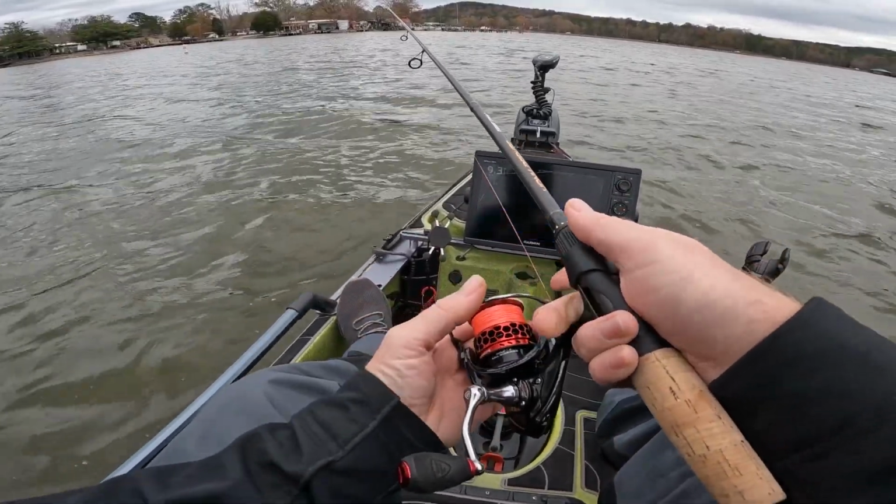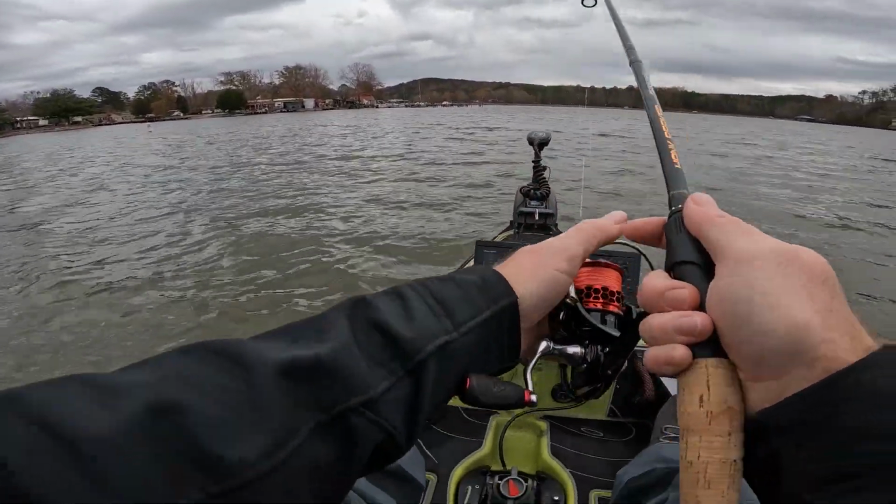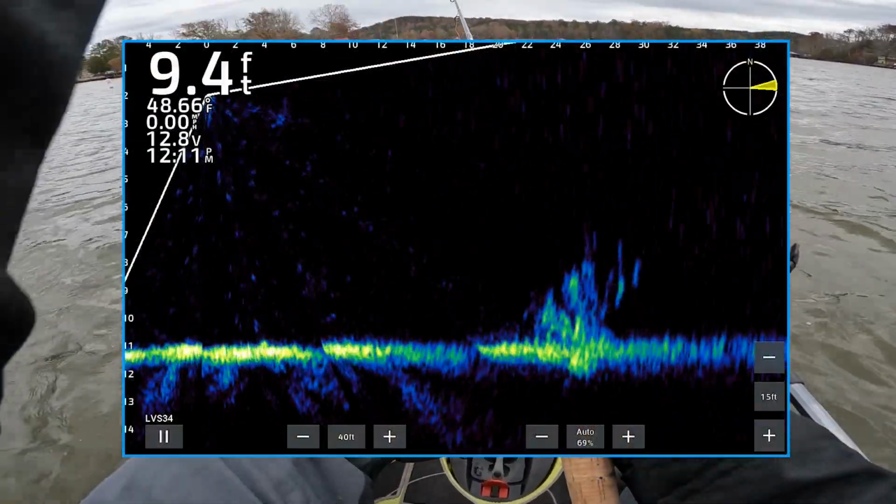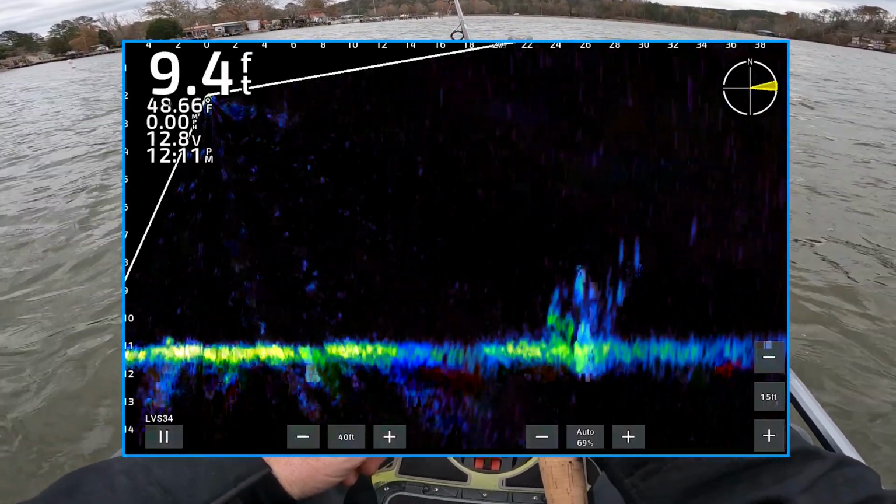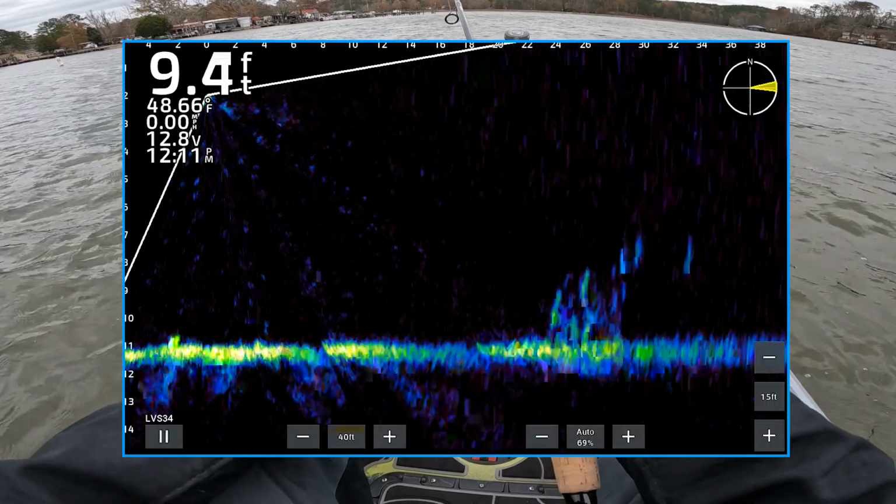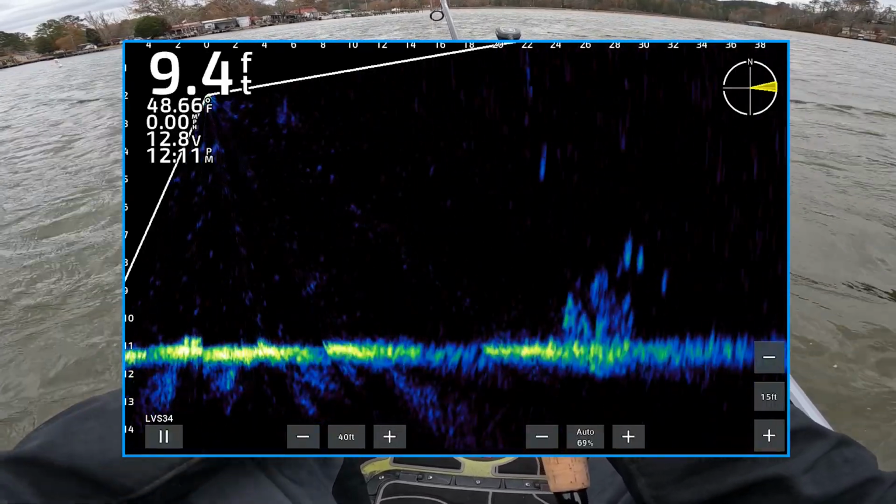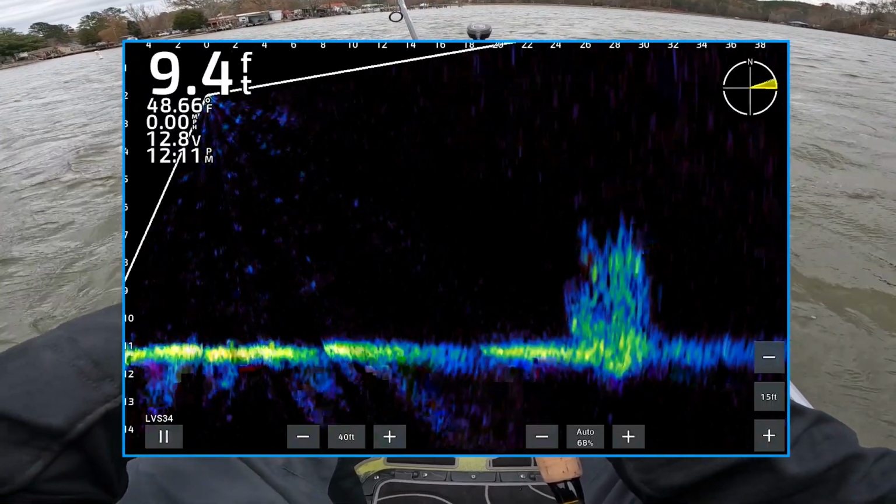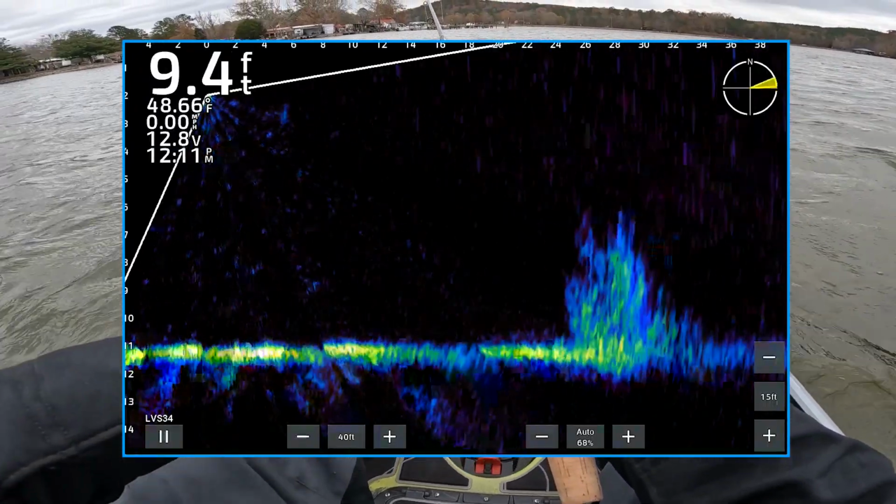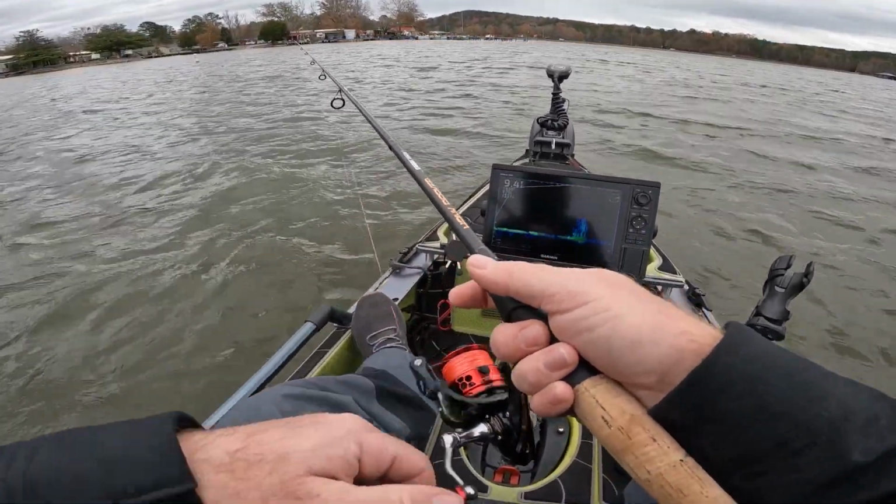Let's see if I can get over there. 24 feet out. Right there. Might be the back side of it. Yep, all right, I'm coming down. Right now, you guys see me right behind them. And I'm just gonna drop it on their level and just reel through. I got one following. Oh, he hit it and missed it. God, let me get back down there.